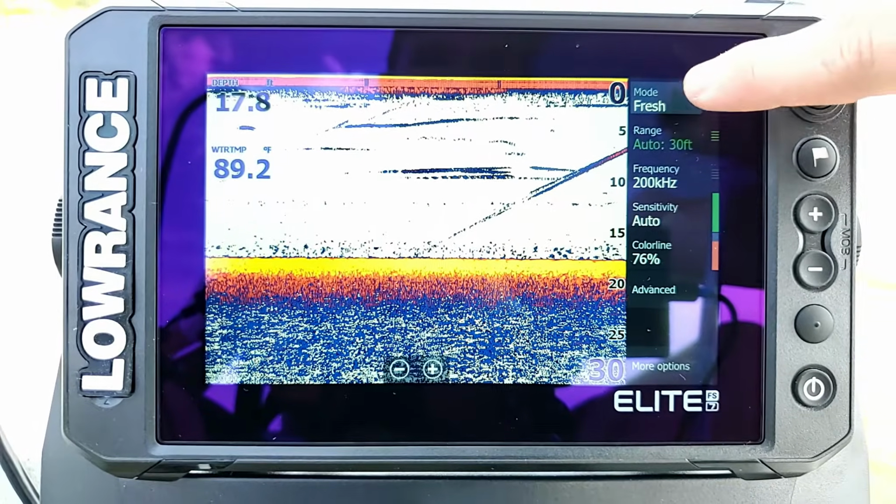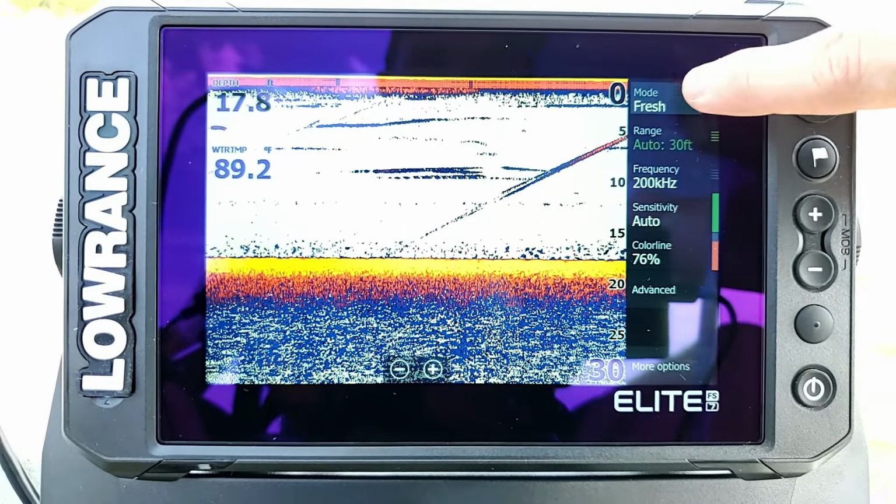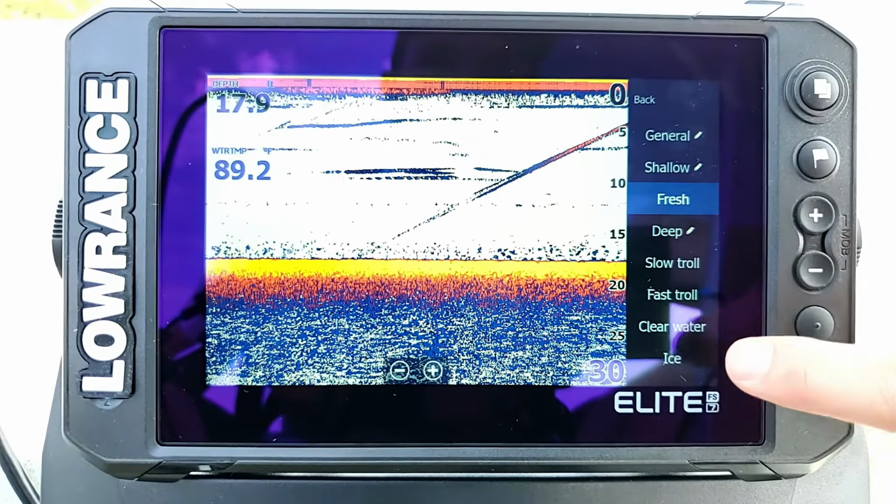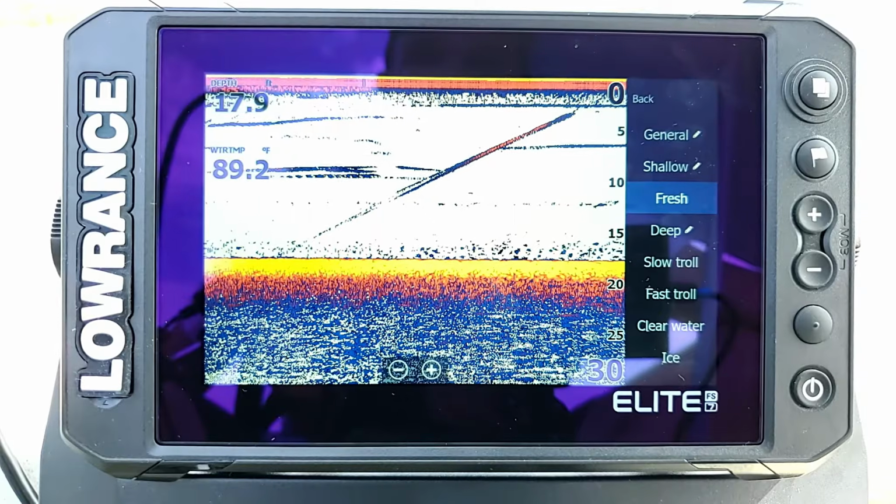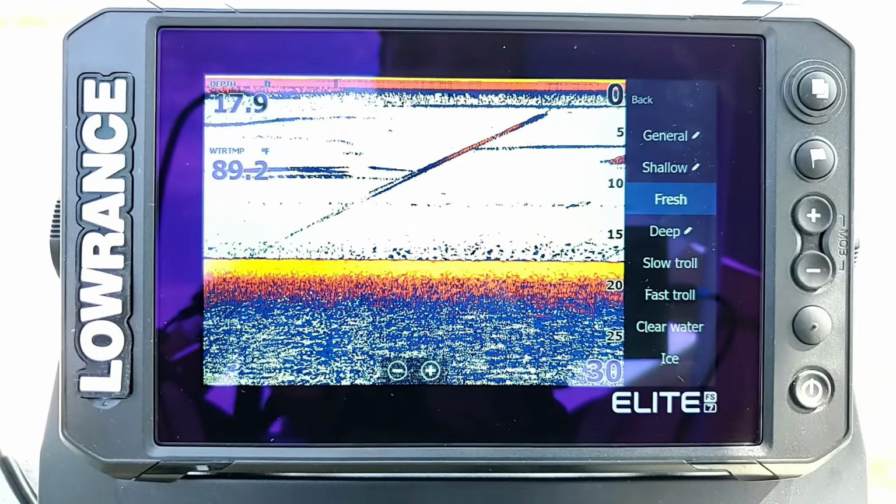Now we have our mode listed here at the top. If we select it, this is going to give us a bunch of really quick modes that we can select that are already pre-set up for different areas that we may go fishing in.